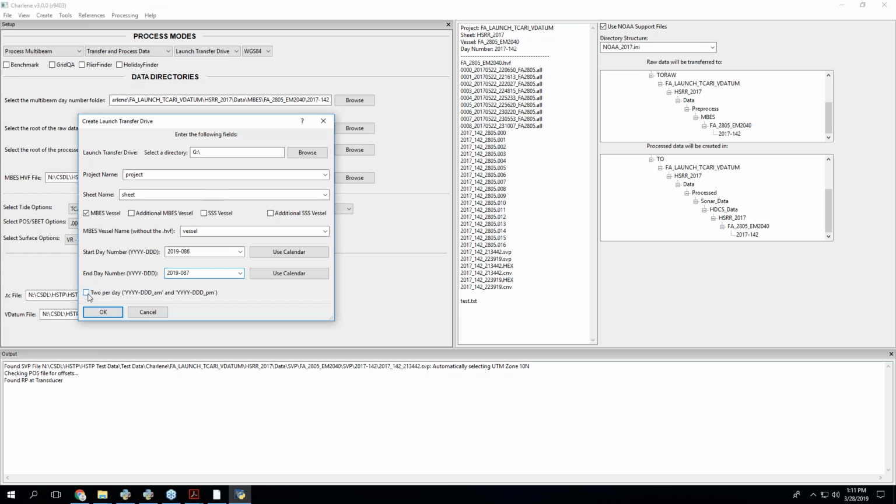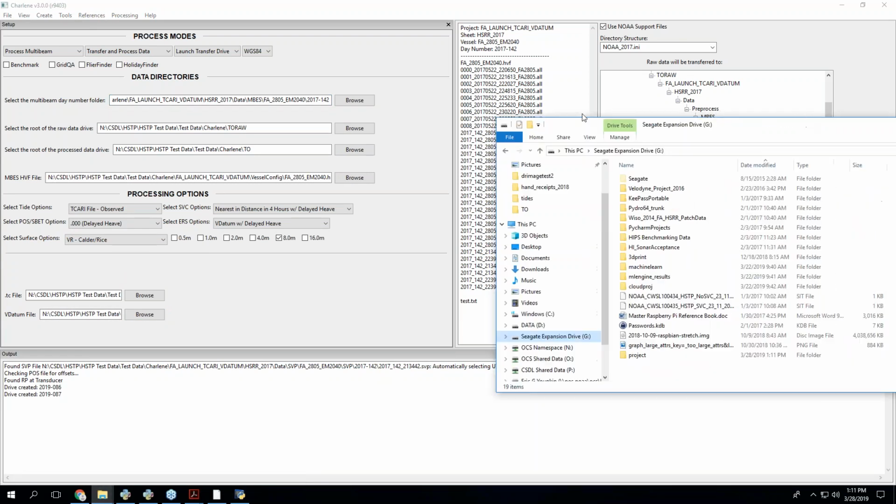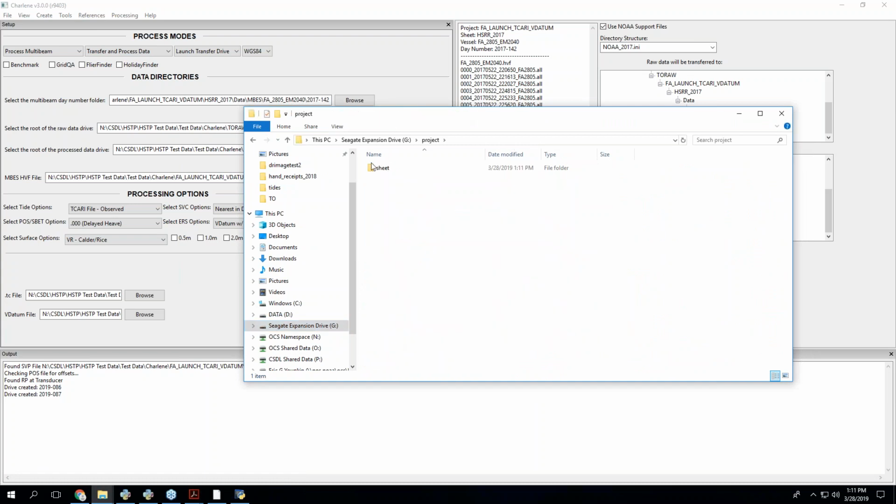And this is sort of like those 12-hour processing boats. So if you have a day, but it's 2 days because you break at noon and you want to process AM and PM separately, you check this and you get those AM PM folders. But for us, I just want to create those 2 days. So we'll bring this guy back. You'll see there's a project, a sheet, a data, and then space for our 2 days and multi-beam. If I check side scan, there'd be vessels here, but I just checked multi-beam.